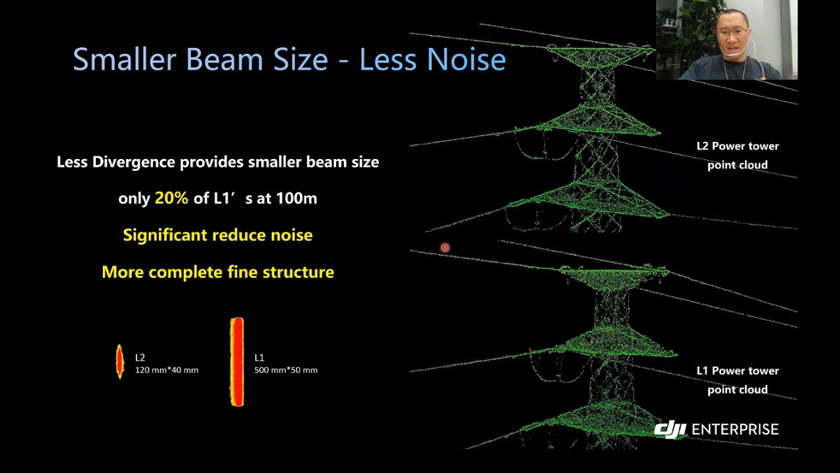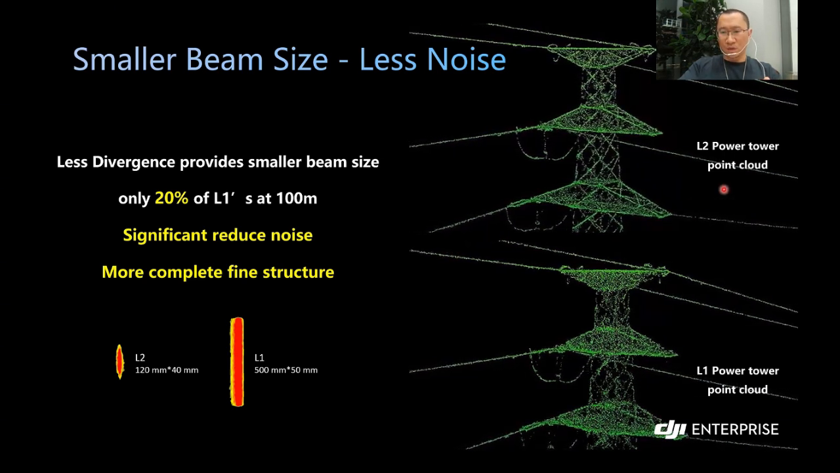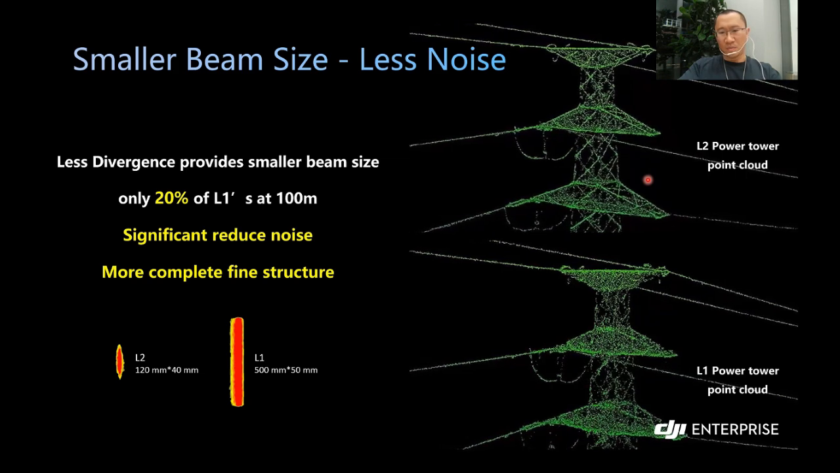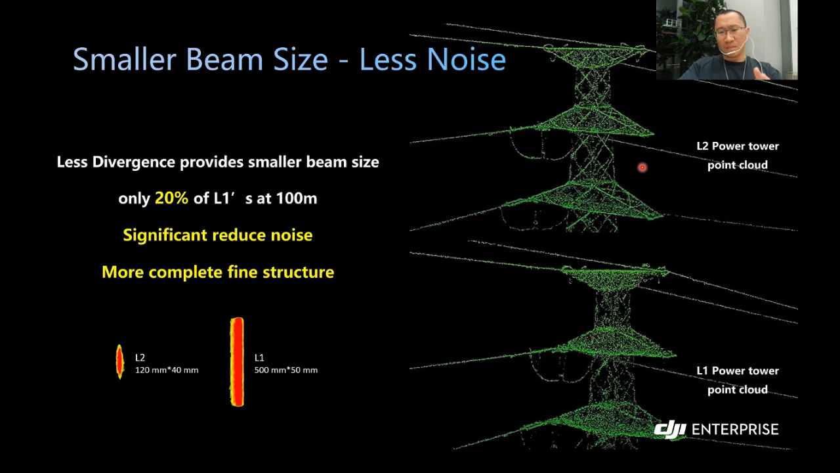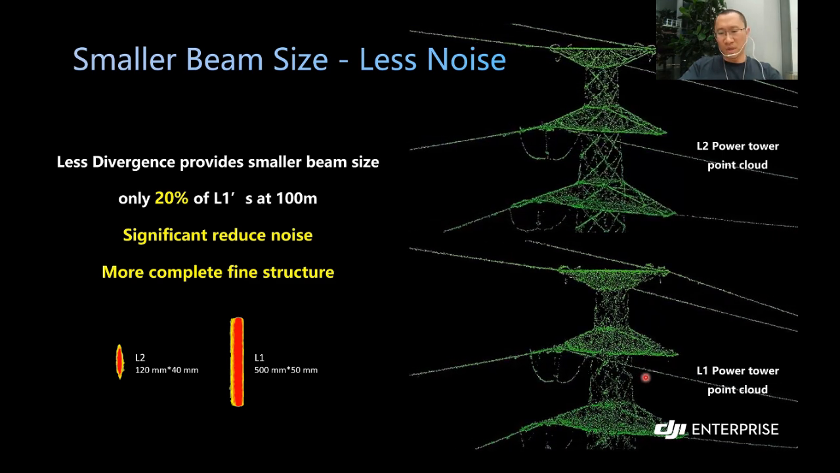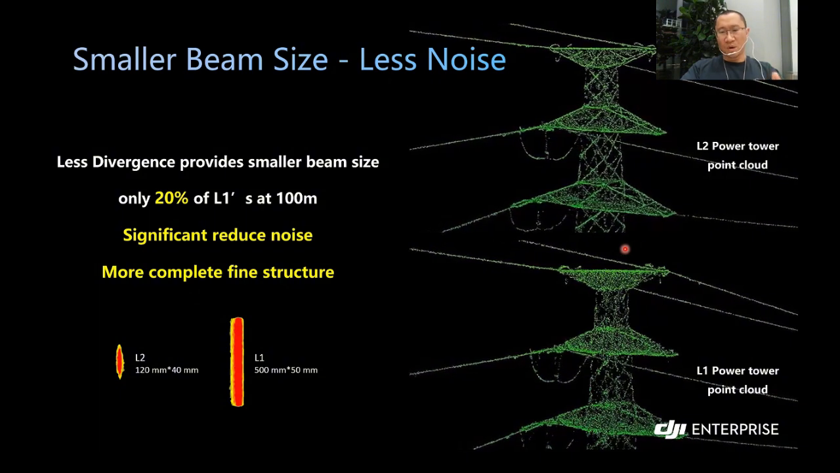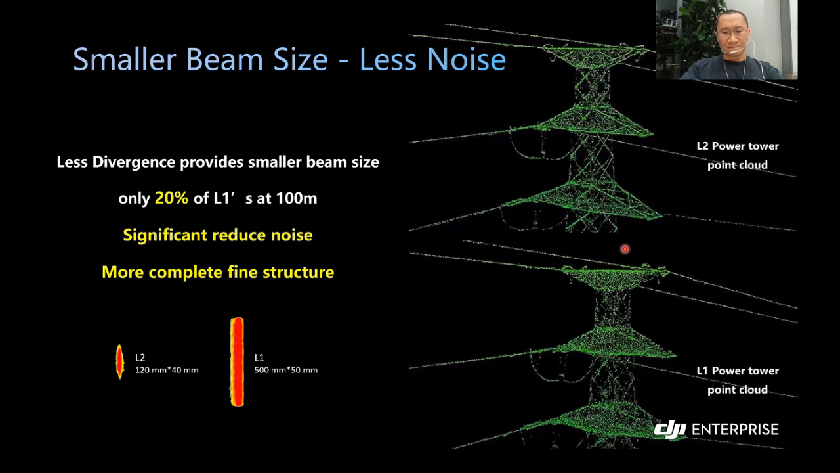I have also attached 2 real cases on the right. You can see we used L2 and L1 to scan the same power tower, and the difference in the dataset is very obvious. If we use L2, we will have more complete, finer structure, but with L1, some parts have already been blurred and mixed together. So L2 will definitely bring us better point cloud quality.